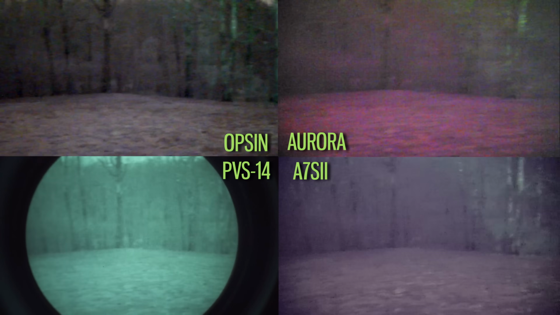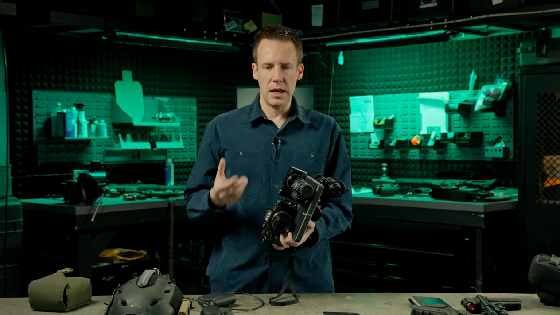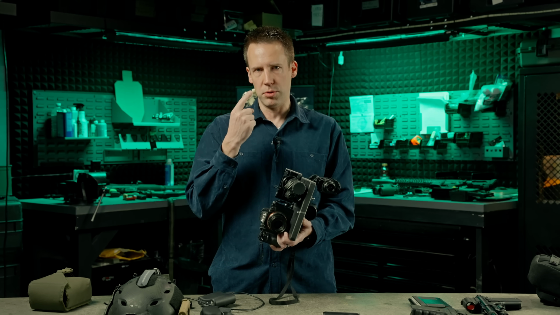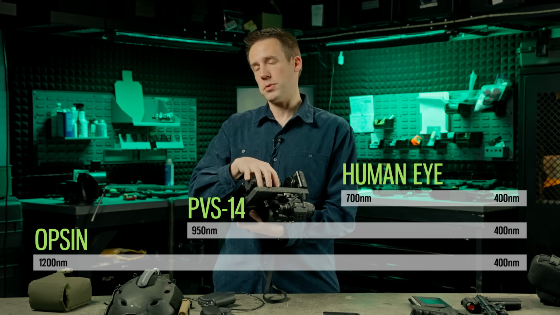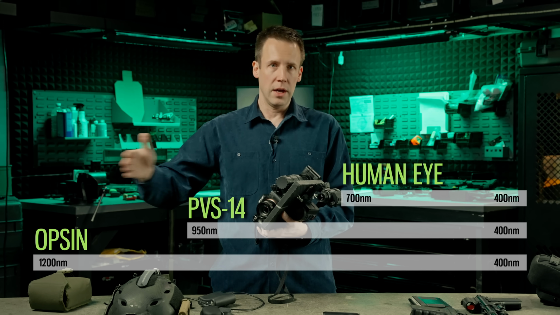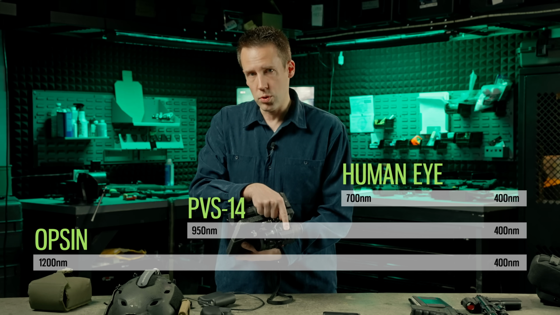Even though the sensitivity is not the same as this, in some ways it is actually better. Your eye can see visible photons from like 400 nanometers up to 700 nanometers, and then a night vision device like this PVS-14 can see all the way up to like 950-ish into the infrared spectrum. This thing sees all the way up into 1200.